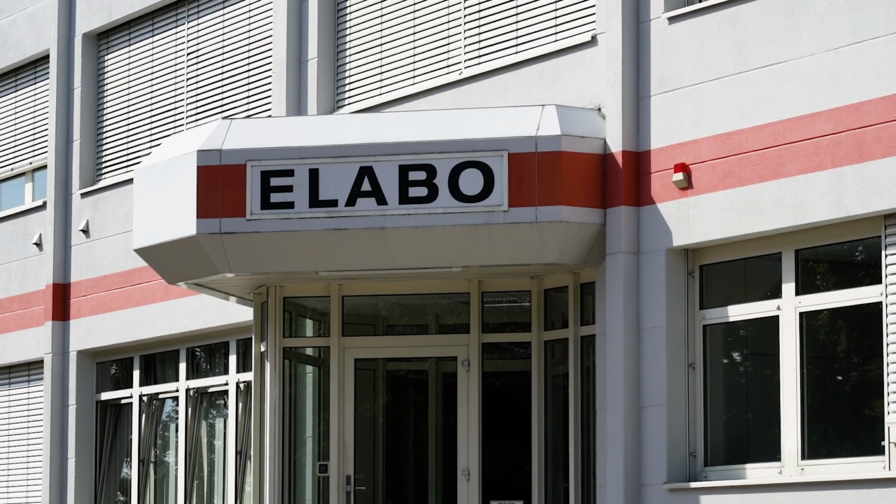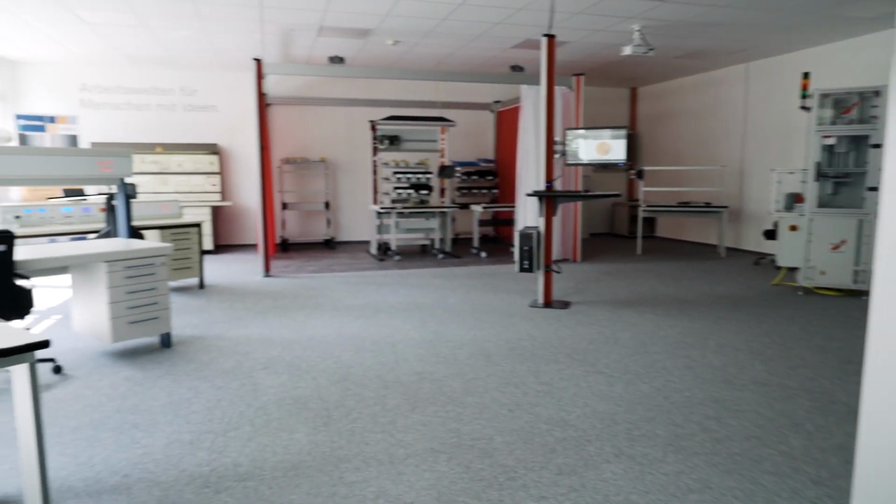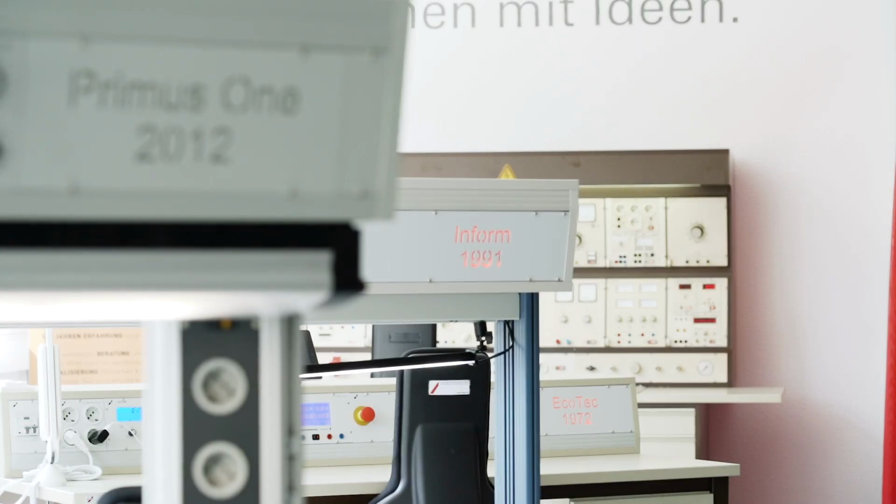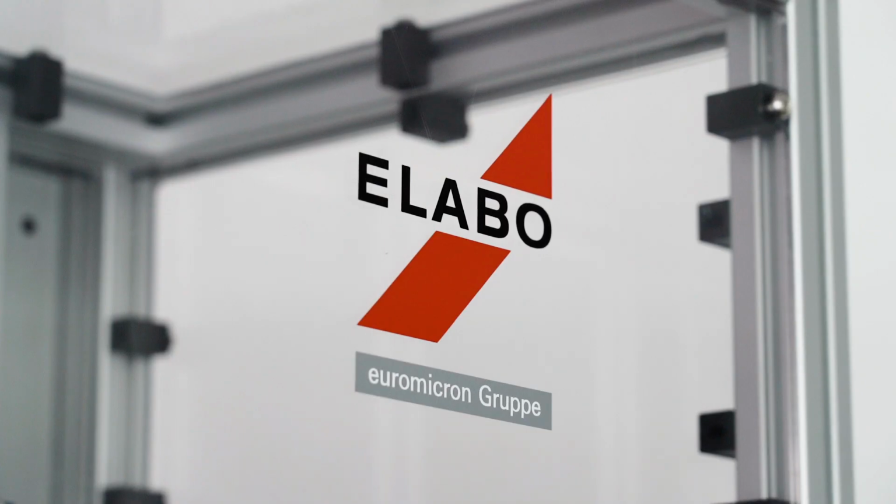Elabo has always been renowned internationally as an industrial equipment supplier. In other words, we provide manufacturers with intelligent workbenches, as well as complete, fully automated assembly, measuring, and testing equipment. So we are right at home, both in made-to-order manufacturing and mass production.